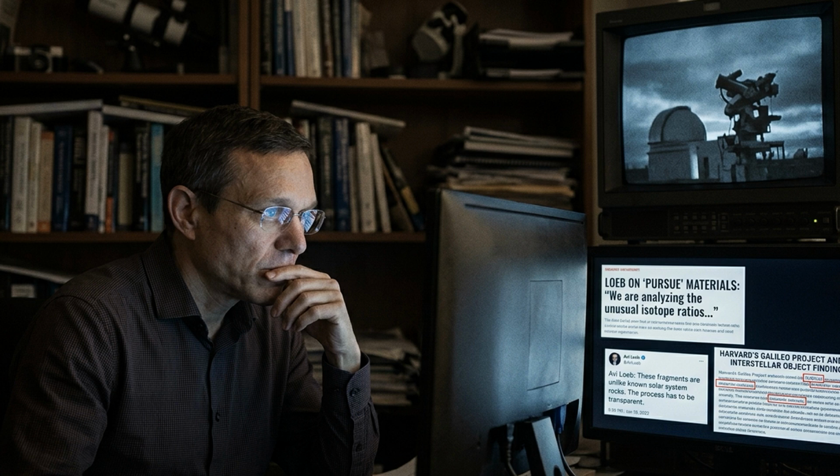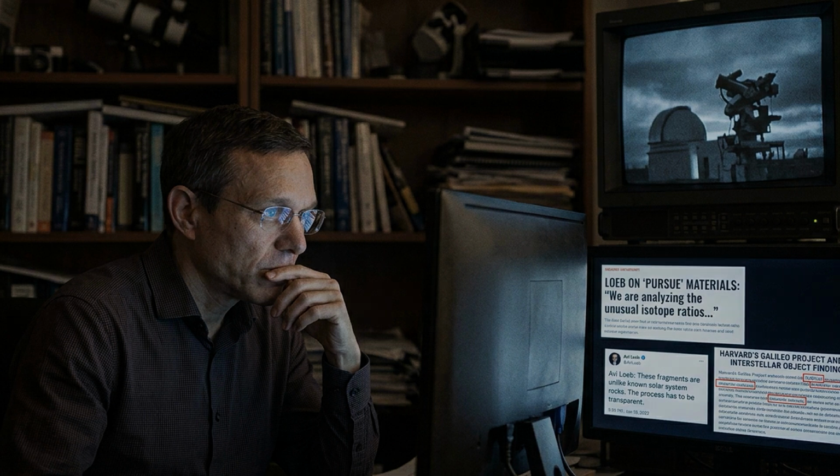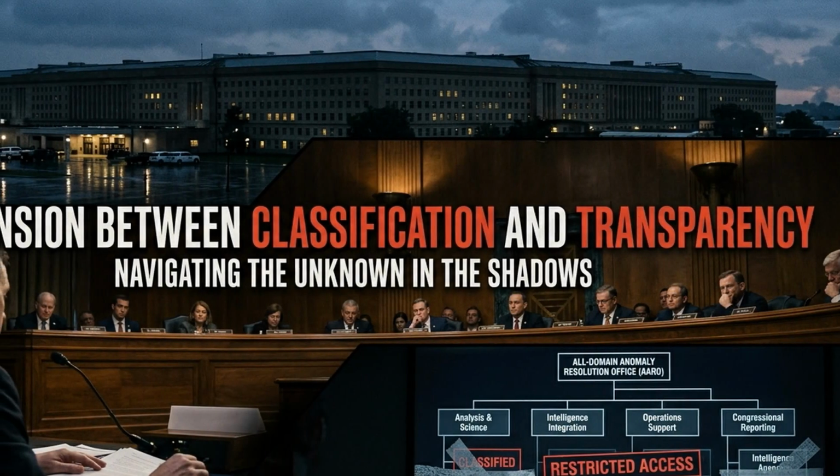Atmospheric transmission characteristics in specific infrared bands can, under certain conditions, provide rough range estimates. But Loeb's analysis will face the same fundamental limitation. A single sensor, 58-second clip, is a thin foundation for extraordinary claims. His involvement raises the profile of the case. Whether it raises the resolution remains to be seen.